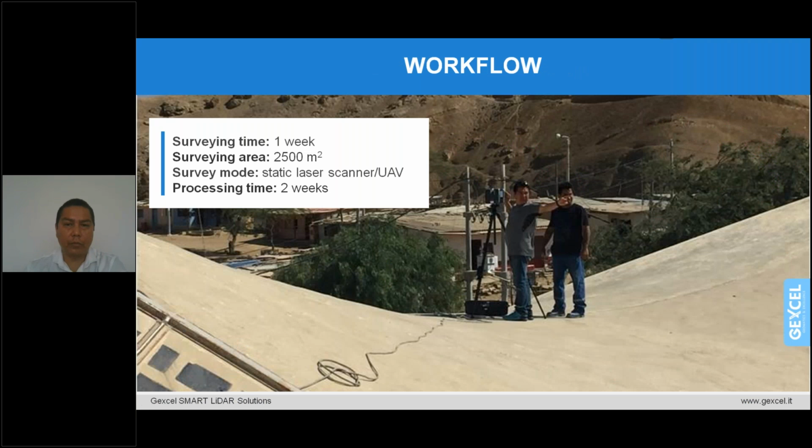So, of course, to have complete and deep knowledge of a building, different techniques have been used. But how long does the activity take? I mean, how long does the activity take both on site and also at the office for the post-processing?